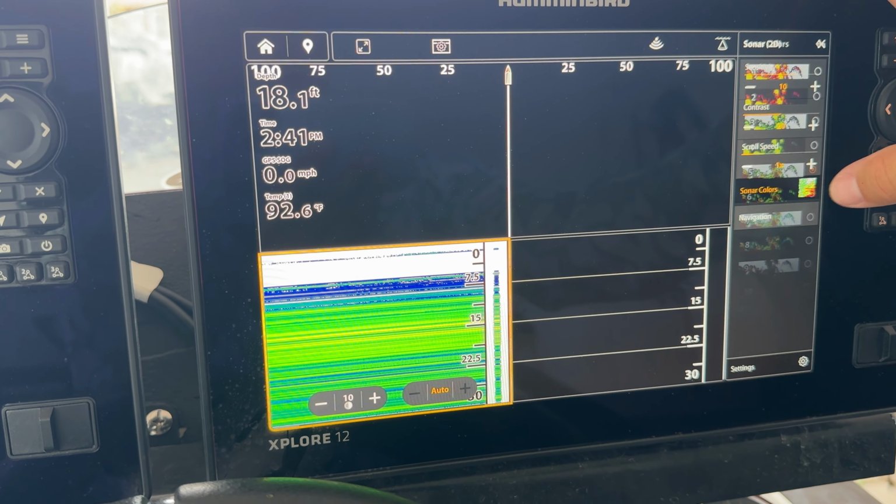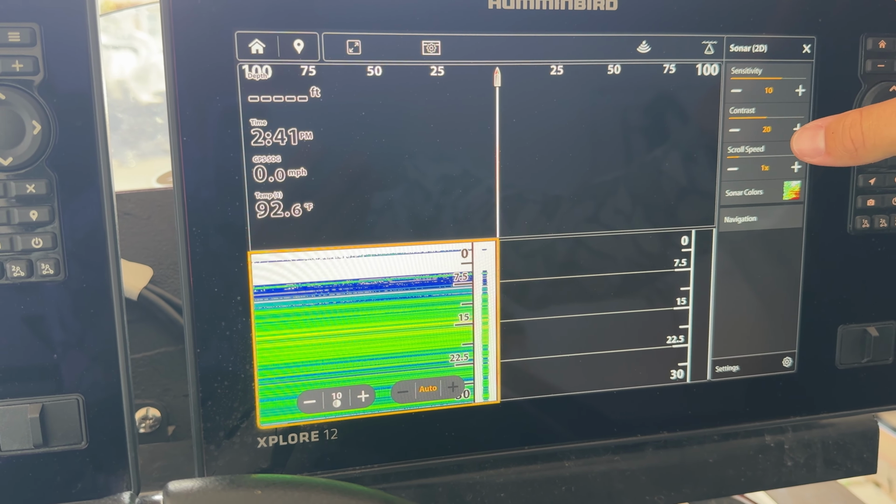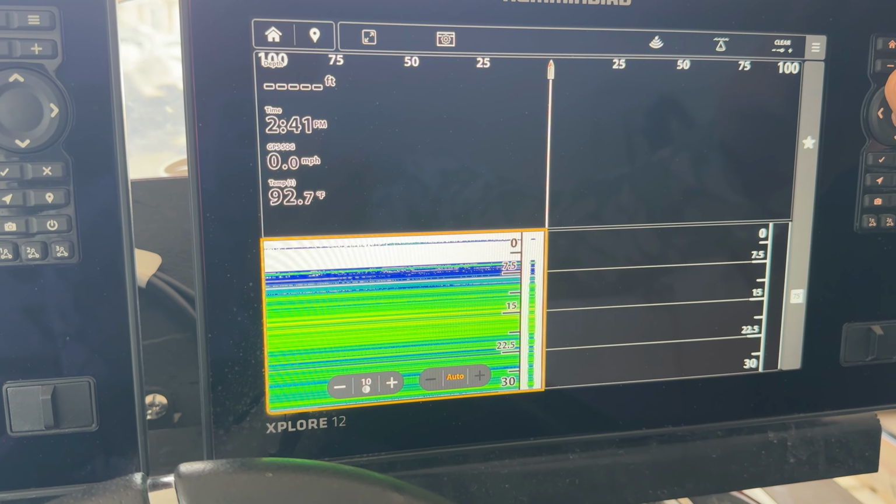But the sonar color here, I use palette number 5. Scroll speed again is at 1, and yeah, that's it for the settings. So let's dive into some of those screenshots.